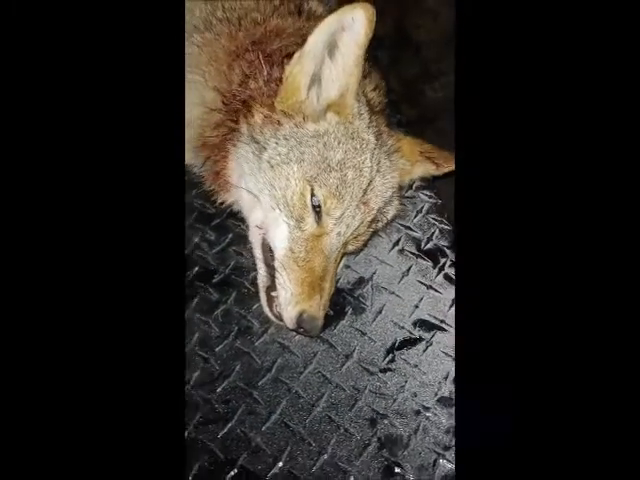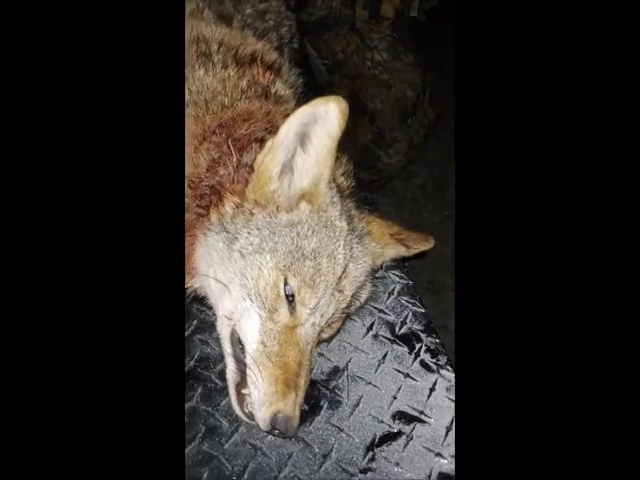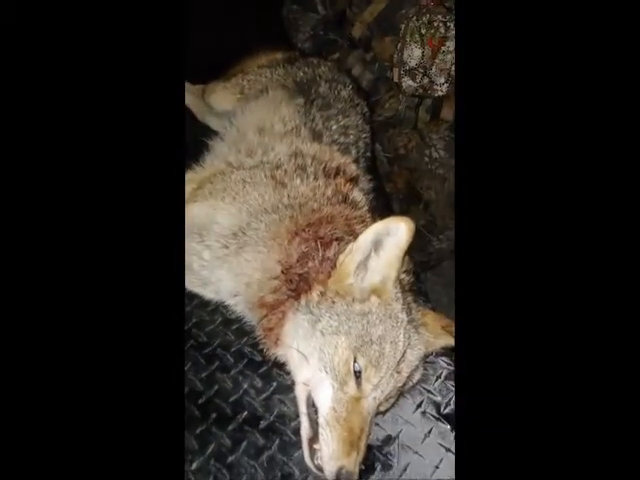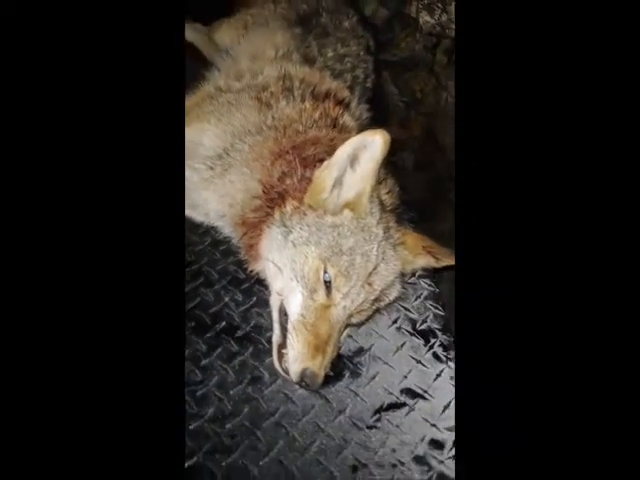This guy's buddy gave us the slip on Saturday night, was that? It was Friday. Friday night. And this guy tried. This is a 35-pound male. Yeah, 34.8.